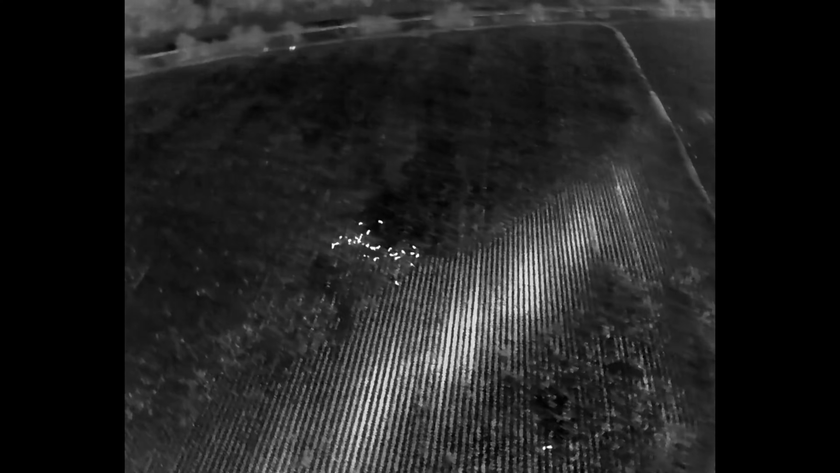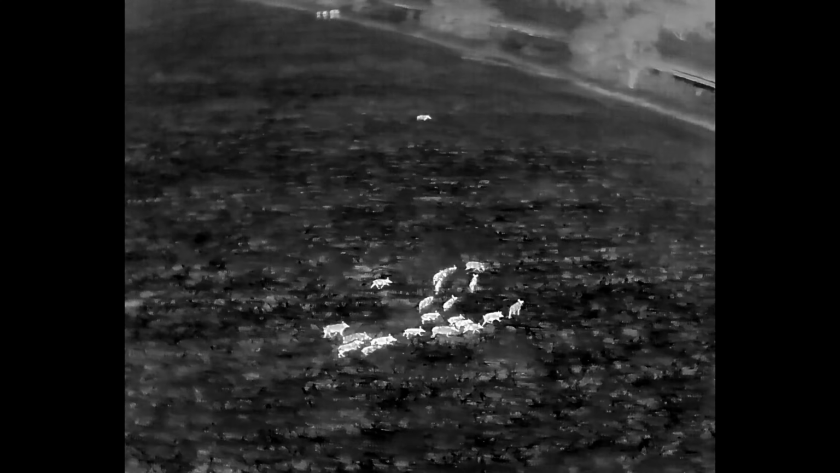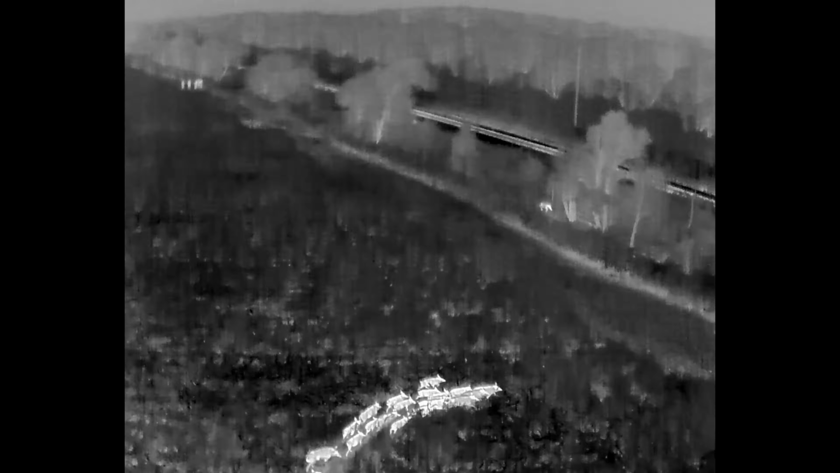Now, the great thing about trying to push pigs over a cornfield is that unlike trees, you can get real low and just right on top of them and push them with that actual rotor wash and kind of get them to go where you want them to go. In trees, like the very beginning of this video, you're so high up in the air, you can't do that. But here you can see how I push towards them and then pull back, sending the rotors at the pigs.